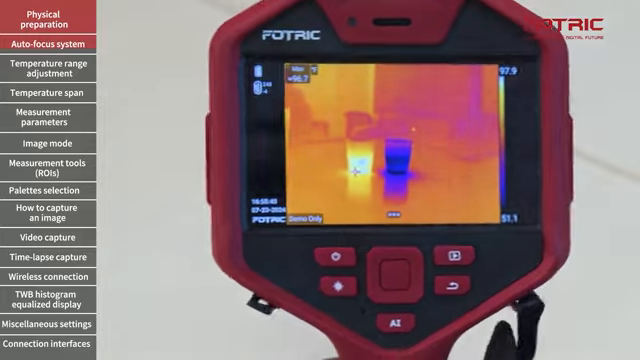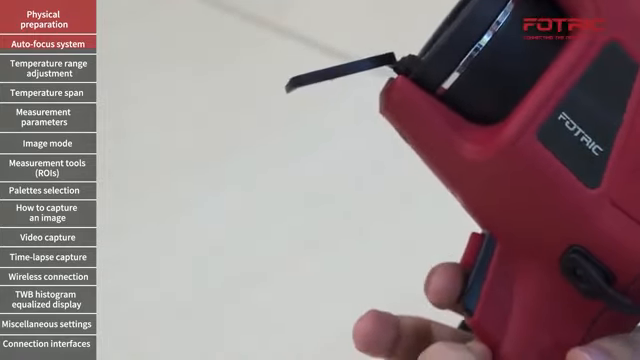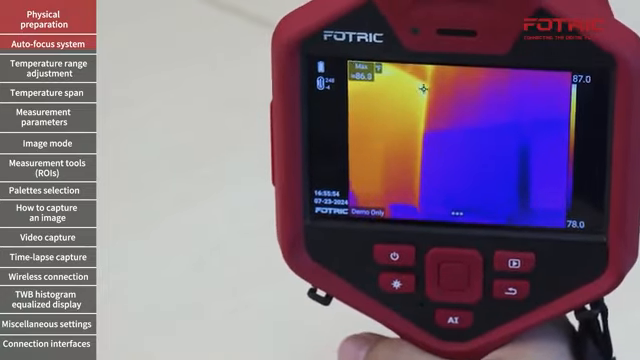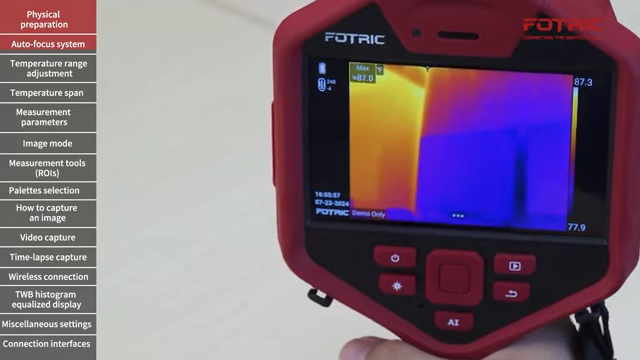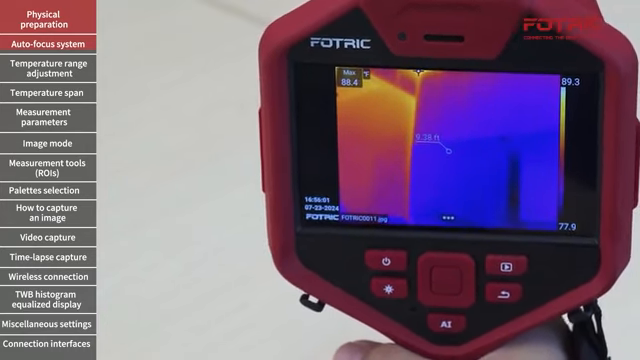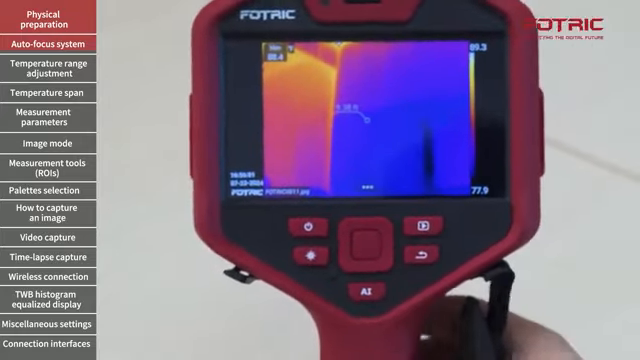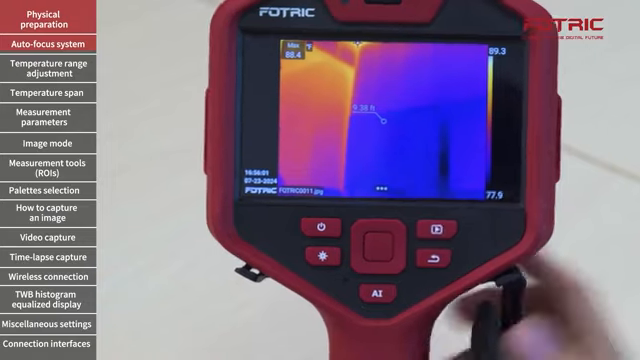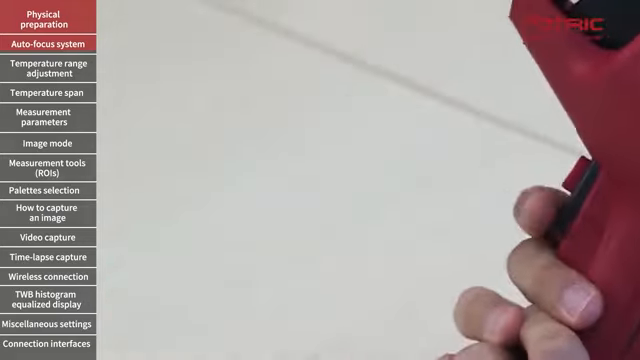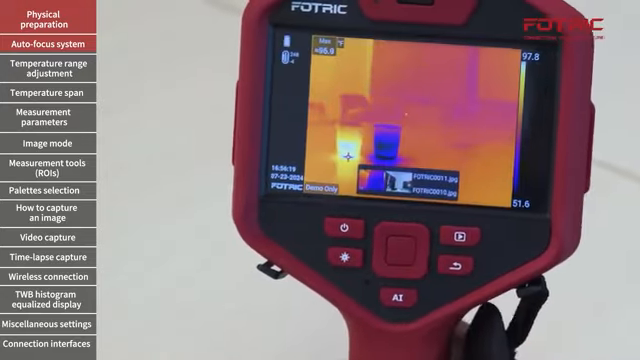By doing so, not only when I focus the camera, but when I take a picture with the black trigger over here, I'll be able to focus the camera first, step always, then click the picture taking button, and the distance is saved for me on the screen. In order to save that picture, because right now it's frozen but it's not saved yet, I will click the black trigger button once again and the picture will be saved.